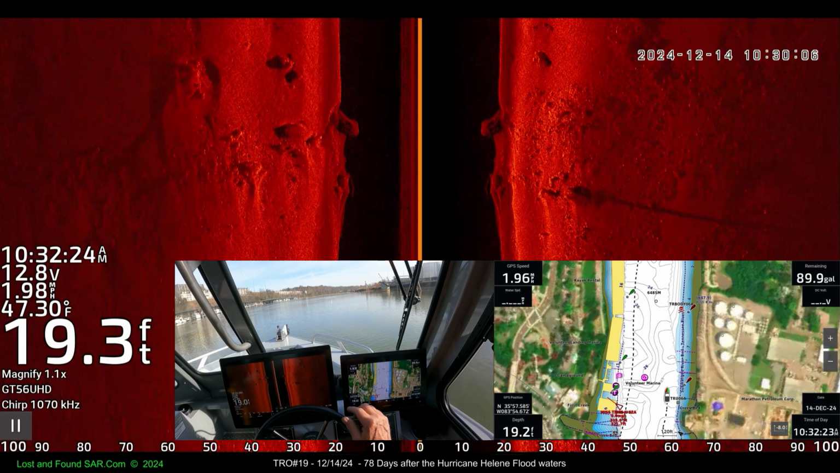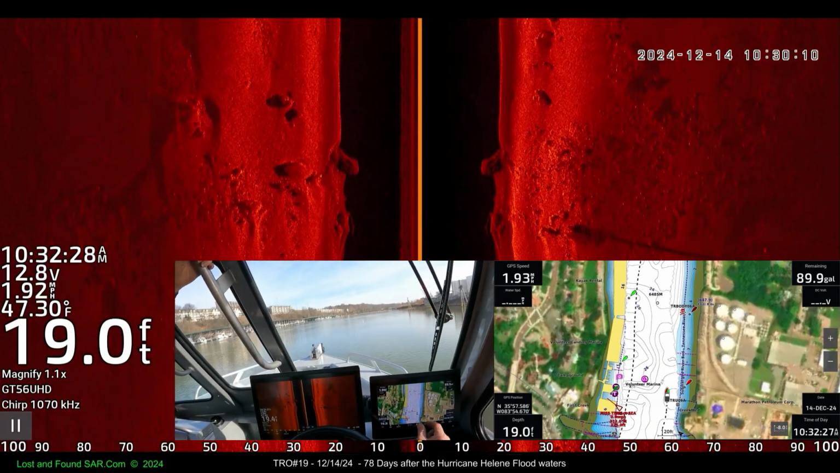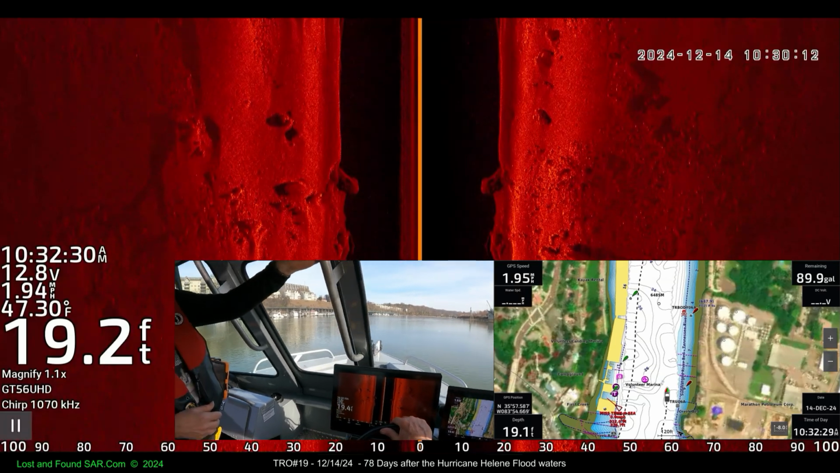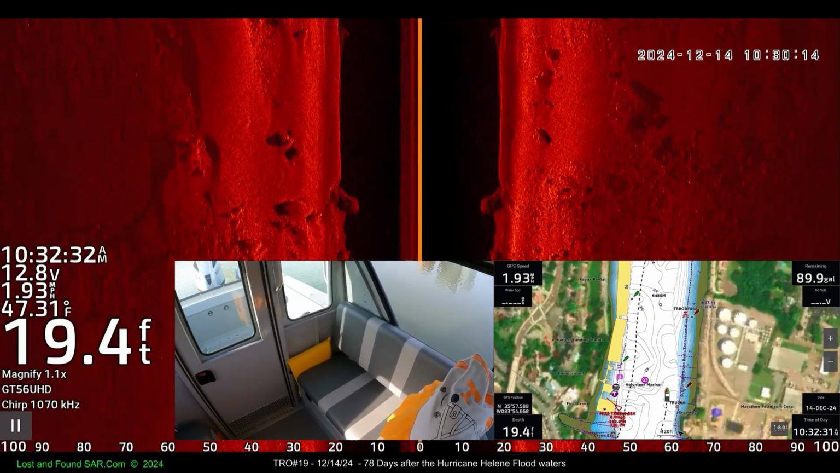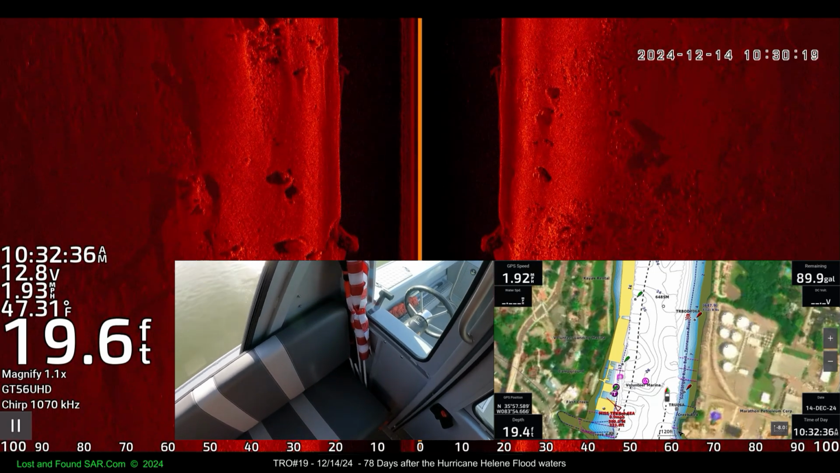See how far I am from the blue? Yeah. Stay that far from the blue all the way up. And don't turn the boat a lot. Okay. Try to go straight. Get this menagerie off of me.